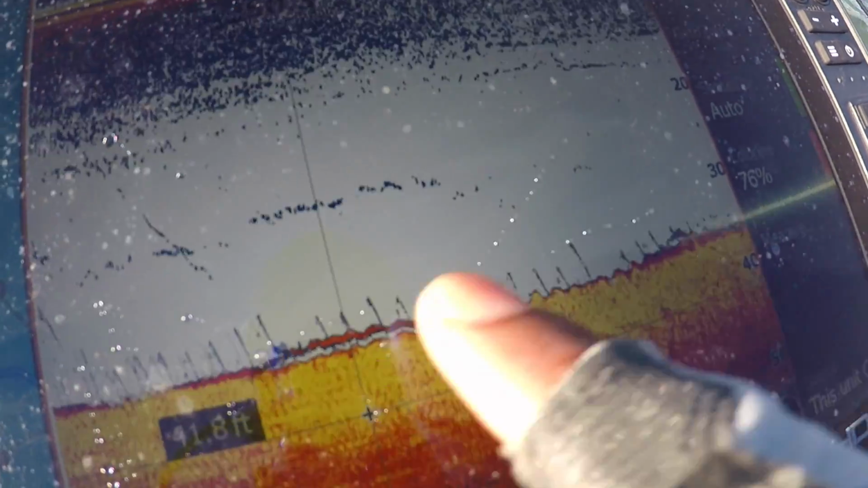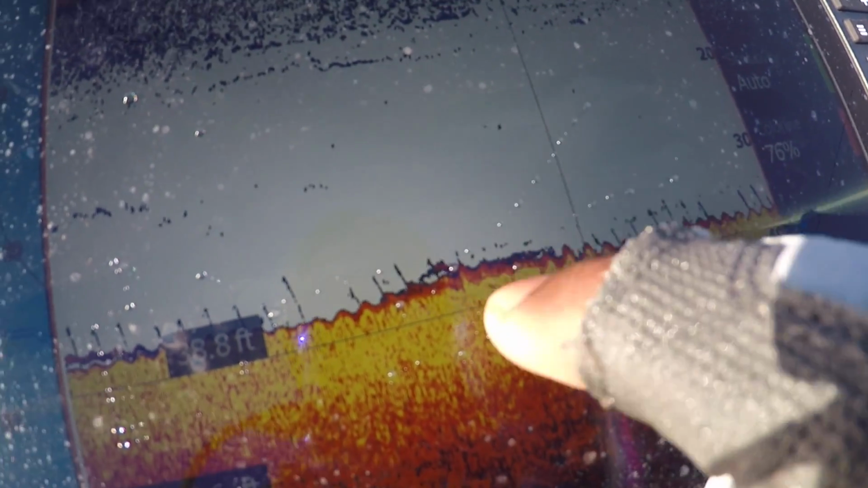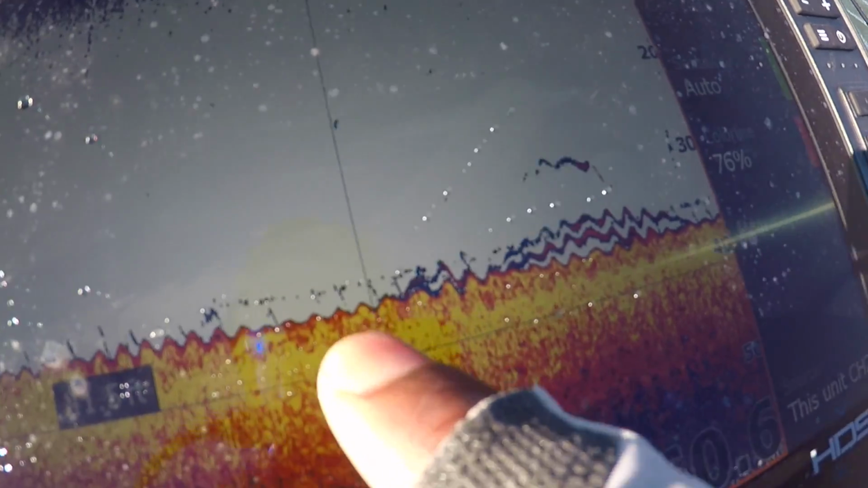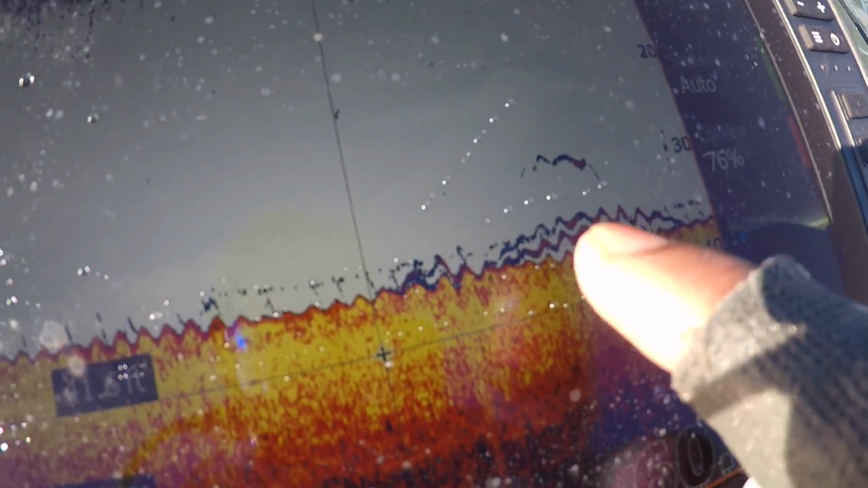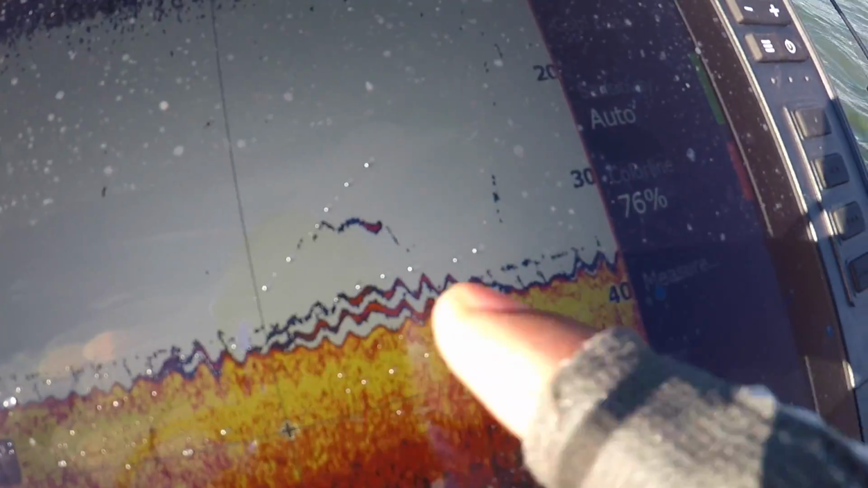That's when we just caught those couple. See, there's that little fuzzy patch right there. That's fish. You gotta pay close attention to the bottom. These fish, when it's cold like that, they stay close to the bottom. Scroll along. See, there again, right on the bottom. That's why we're fishing all bottom baits, because the fish and the bait are really oriented close to the bottom right now.